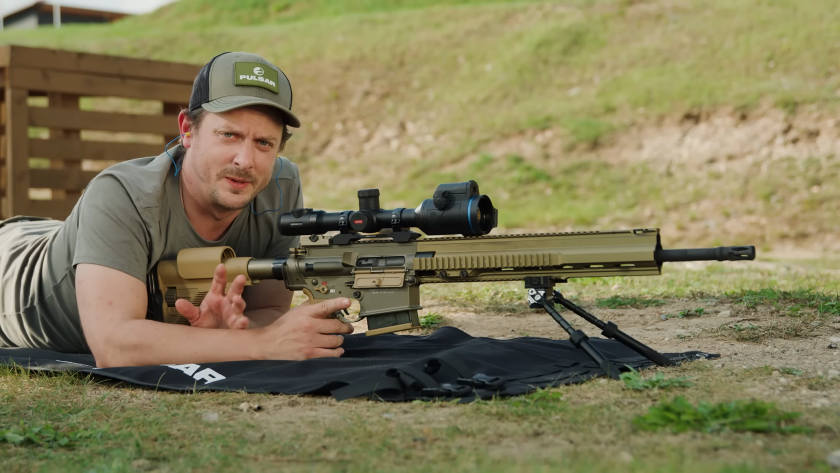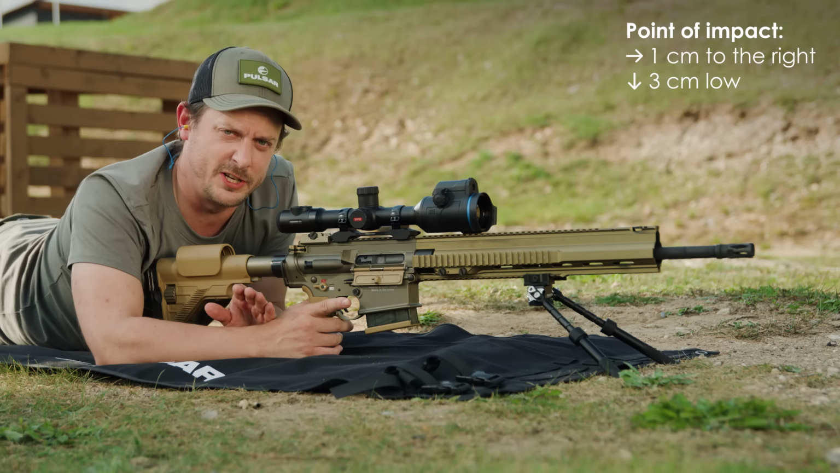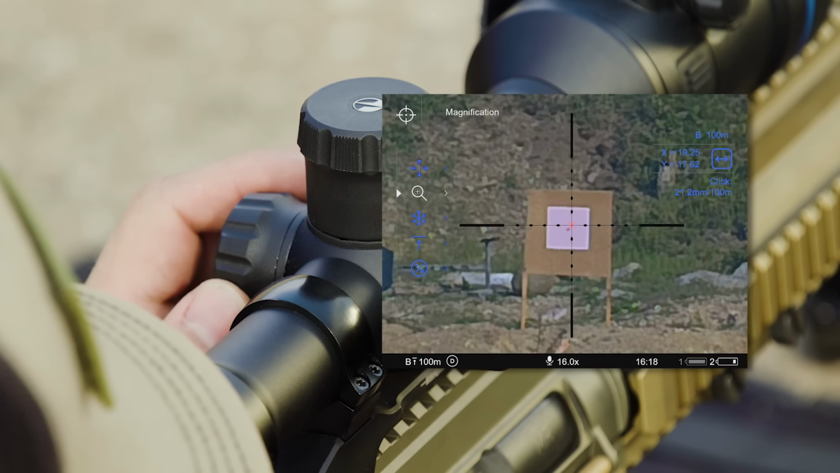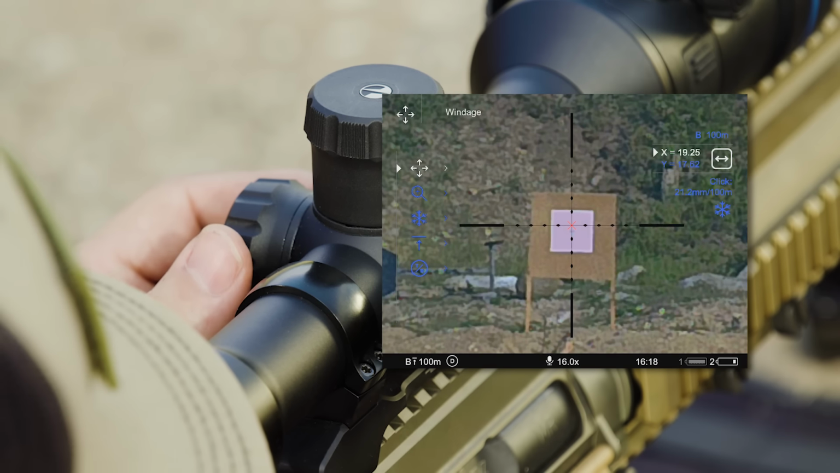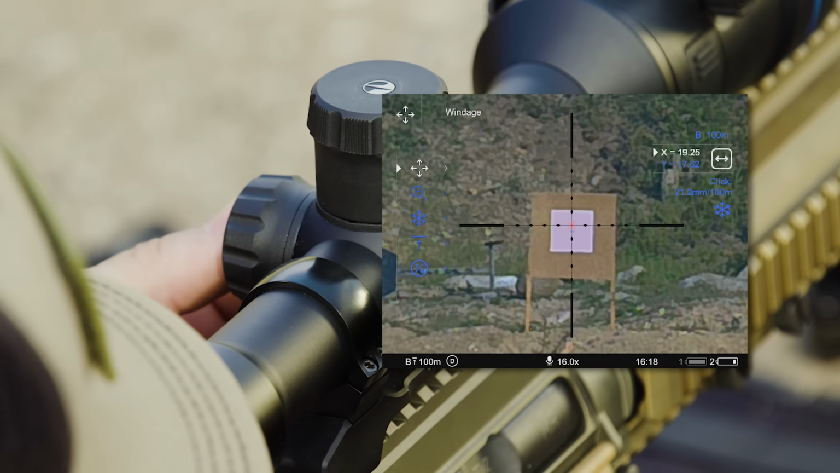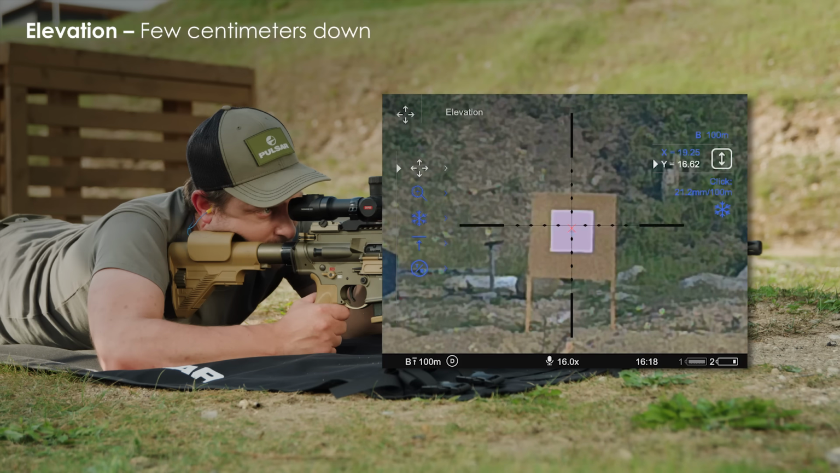All right, we're getting closer. We are 1 centimeter to the right and 3 centimeters low, so we're going to adjust for that again. I'll use the freeze function. Now if we were able to see the impacts, this would be easier, but we're going to give it just a few centimeters down.